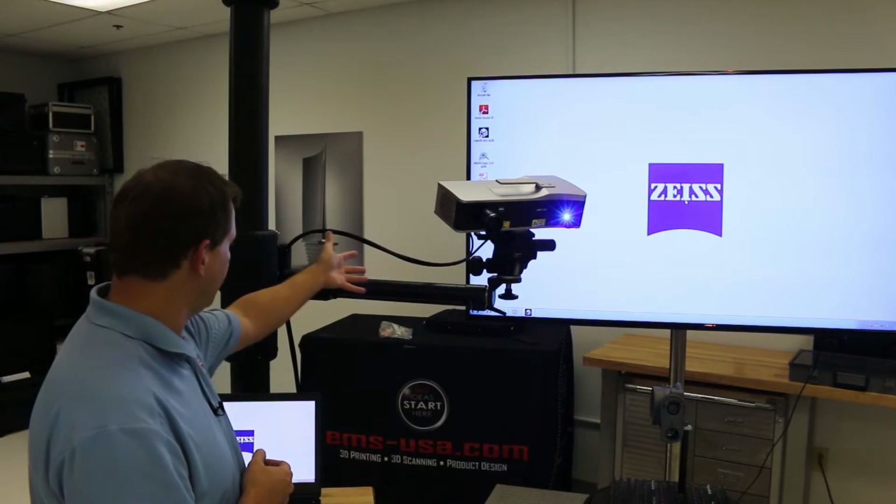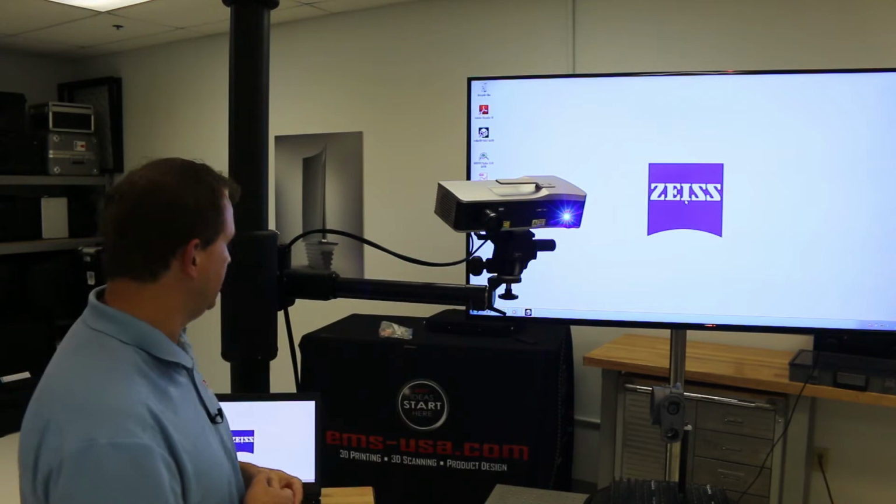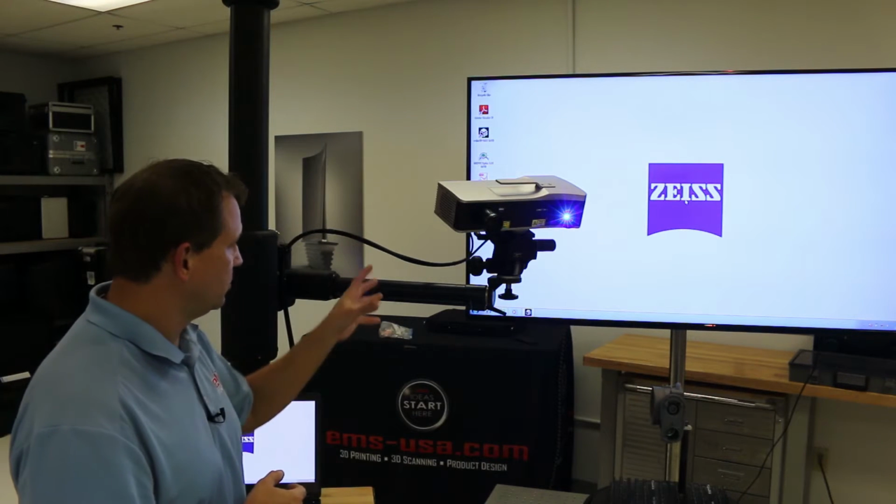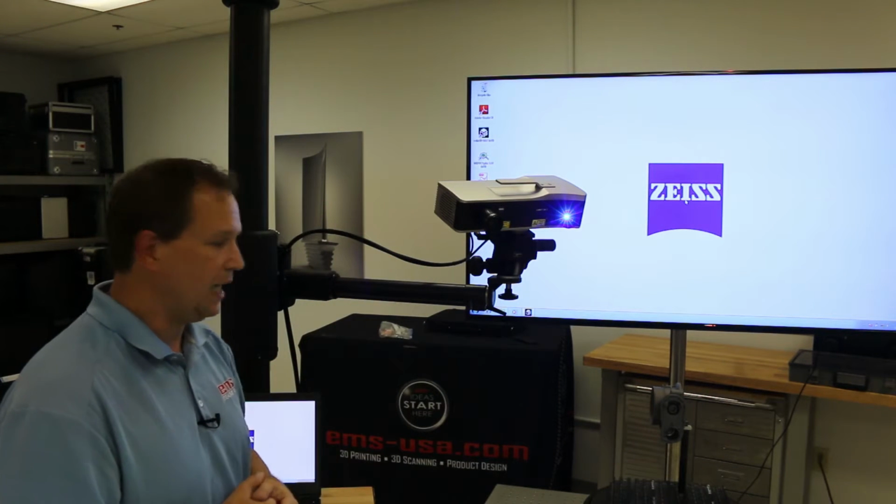It's a pretty basic setup. You've got a cable that goes to the PC to get the data, and obviously power to the unit. It all plugs right in. You can see we're using a laptop here. So we'll set up and actually do some scanning. But it's very easy to change the lenses, very compact in size, easy to mount, and you're ready to scan.